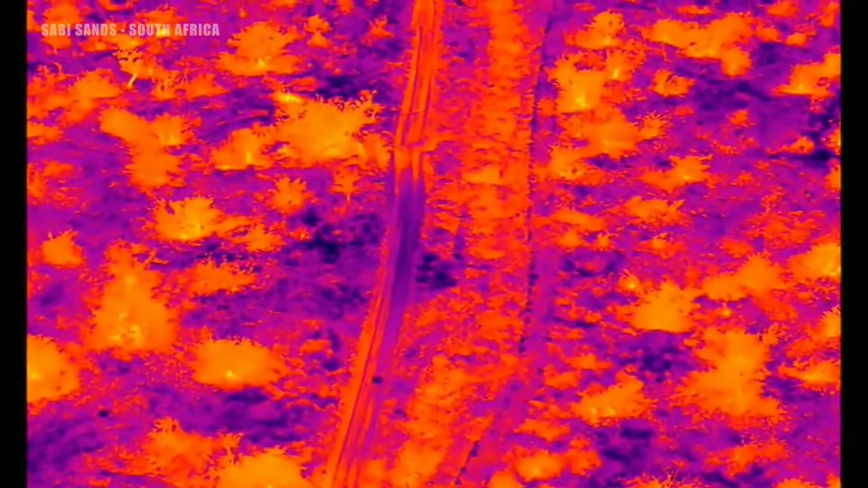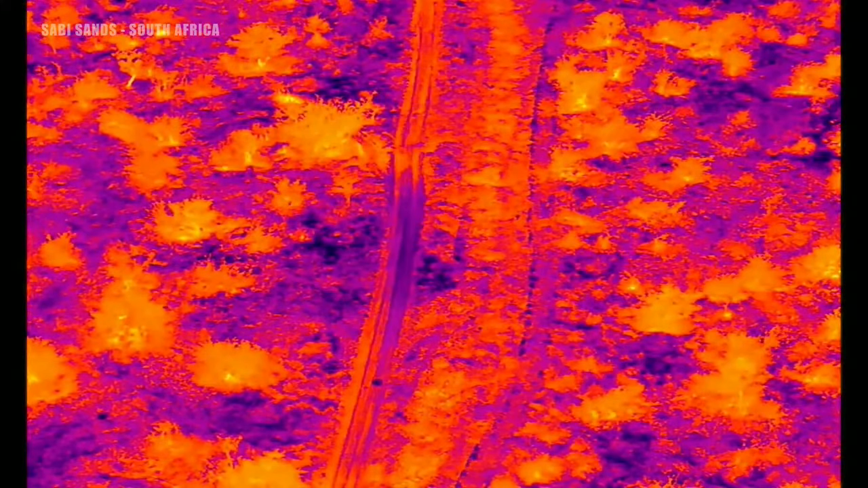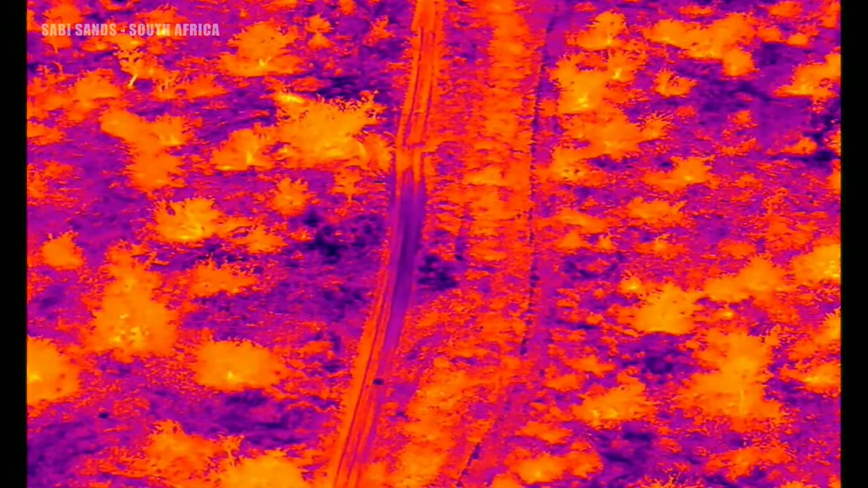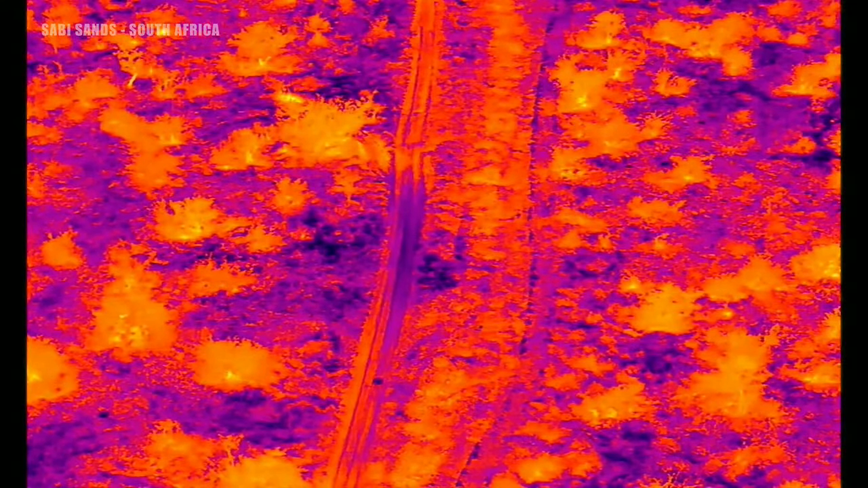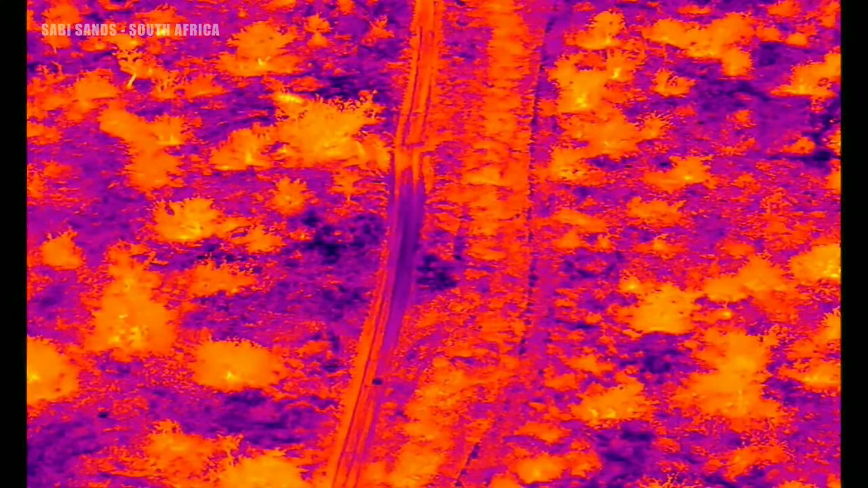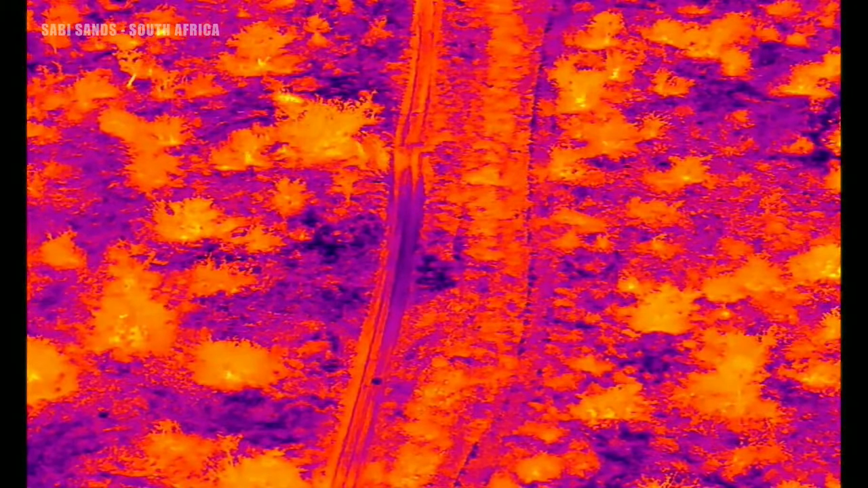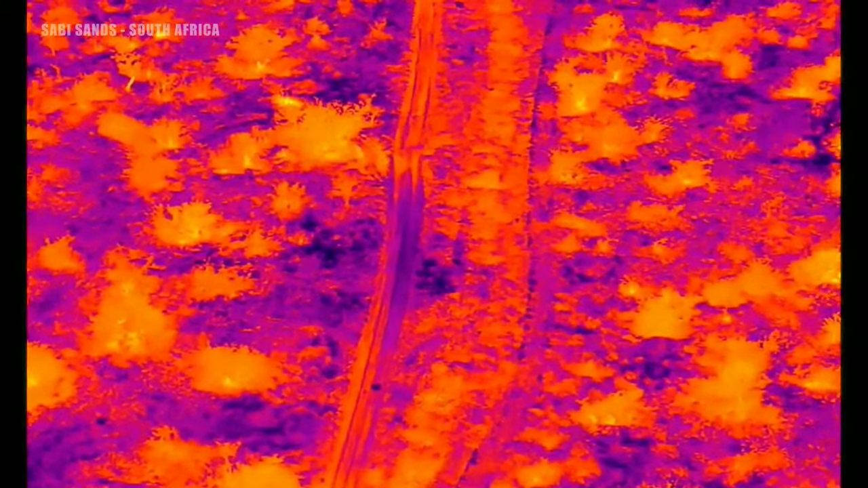Now I'd like to stop and just look for a bit. I don't see anything moving. Let's keep on going south as we were.